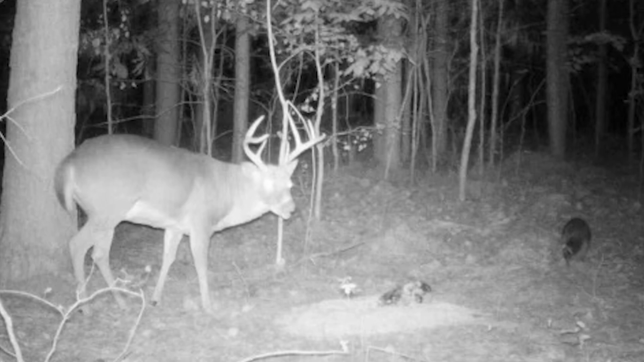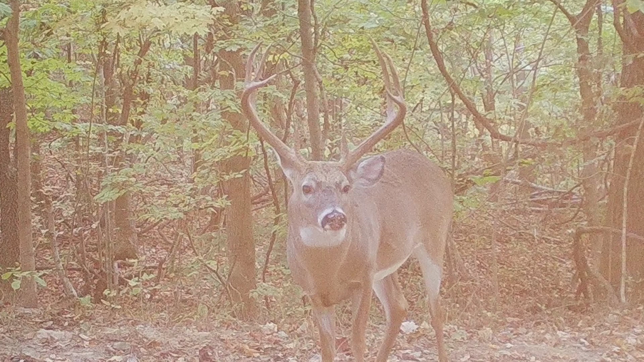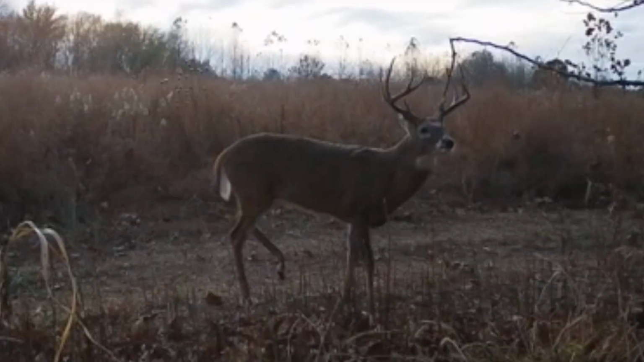Who knows? We never got him later. We were discussing earlier too, with Super 8, we didn't get any velvet pictures of him last year. So that could be a buck that moves in as the fall progresses and they shift. Oh, that crab claw buck. We know he survived because we got him on the deer survey, off that north end.